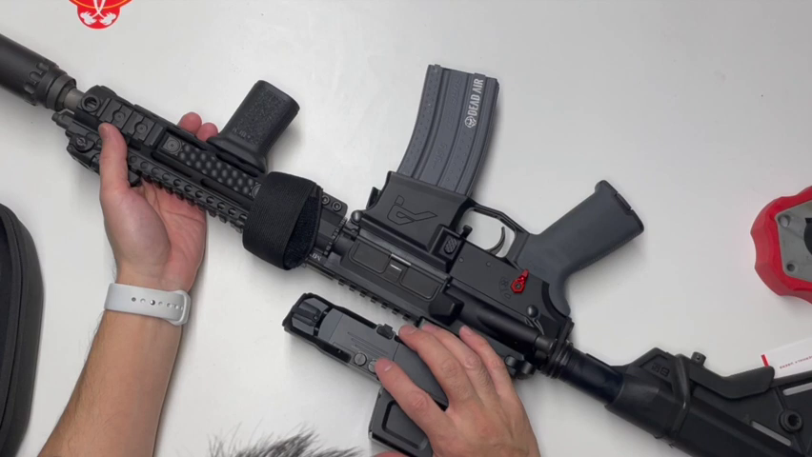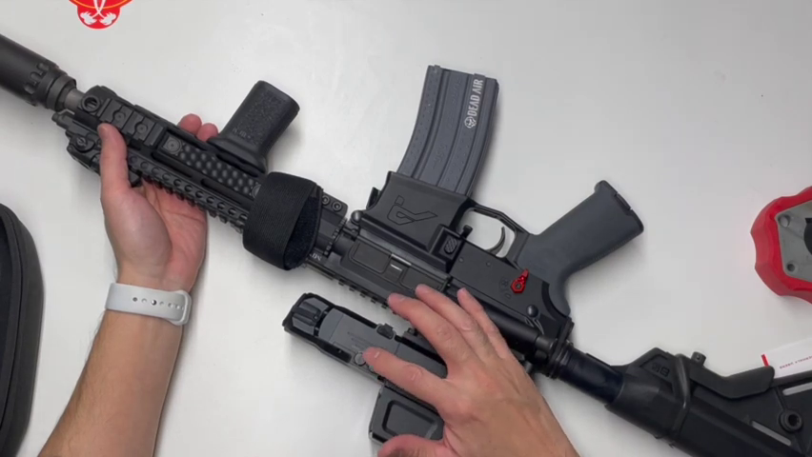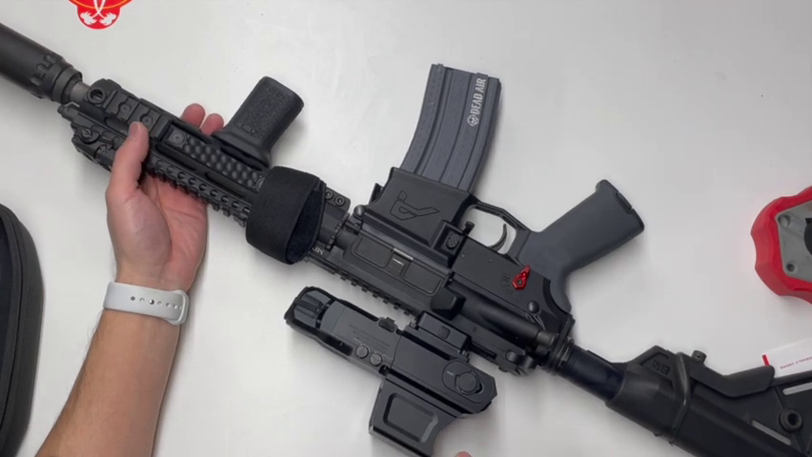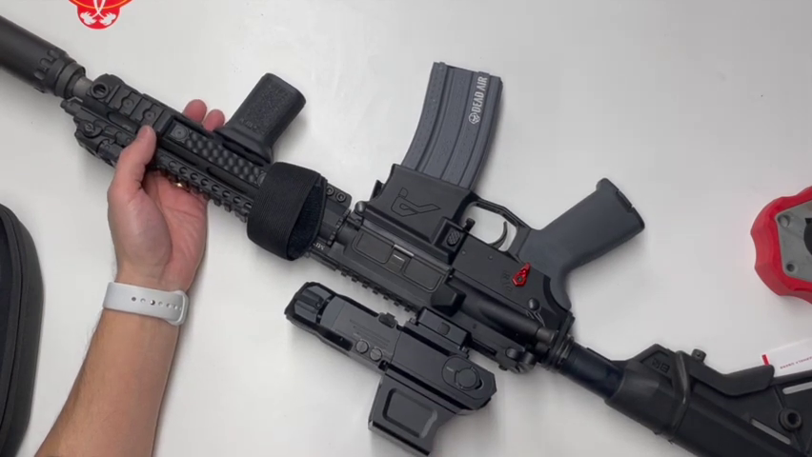Zeroing is a little different. These two knobs here are basically for zeroing the red dot portion, but for the thermal itself, you actually go into the menu in order to change it up and down to get the zero for that.